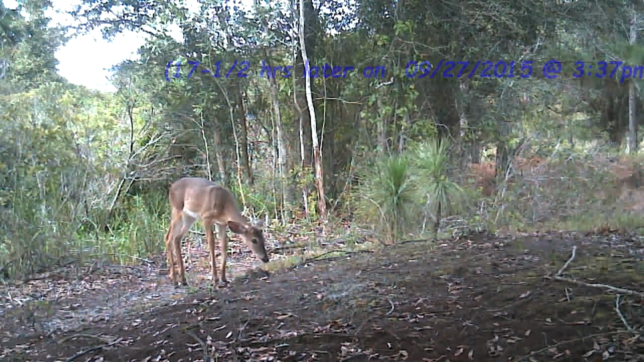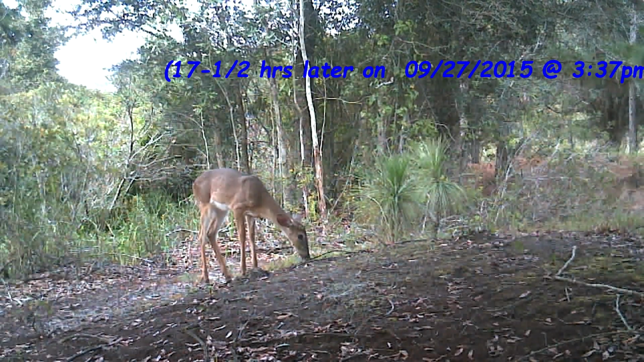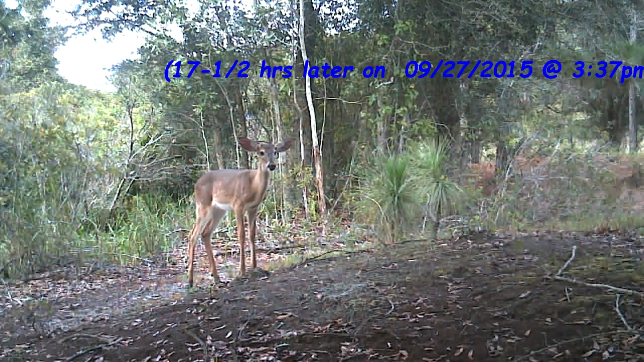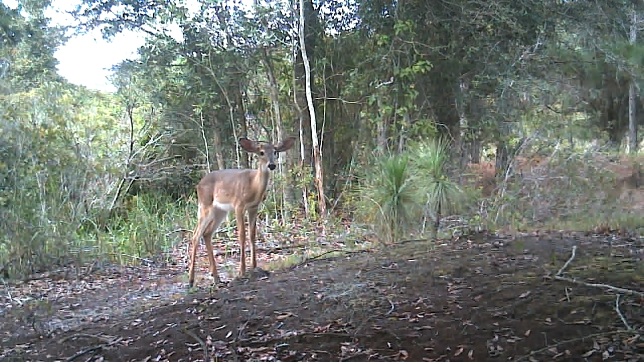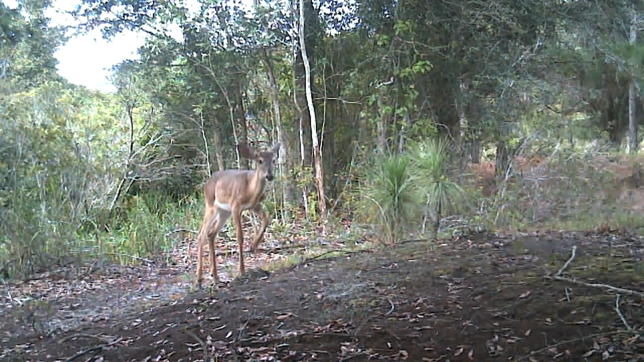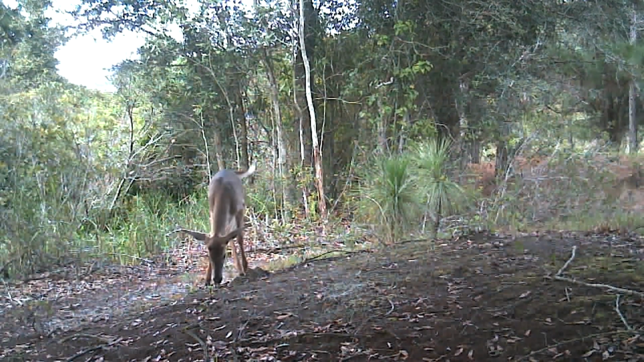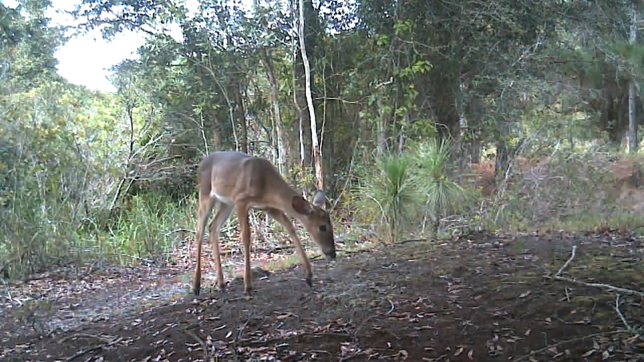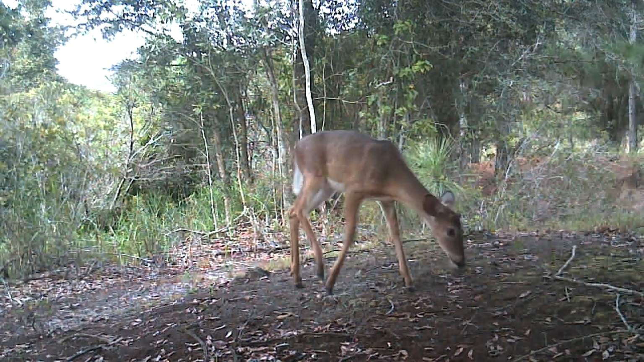Now we're going to move into day 5. And here's this little button buck. When he gets up close to the camera, you can see there's some small white spots still showing. He hasn't lost all his spots yet, so he's probably 5 to 6 months old at the best.